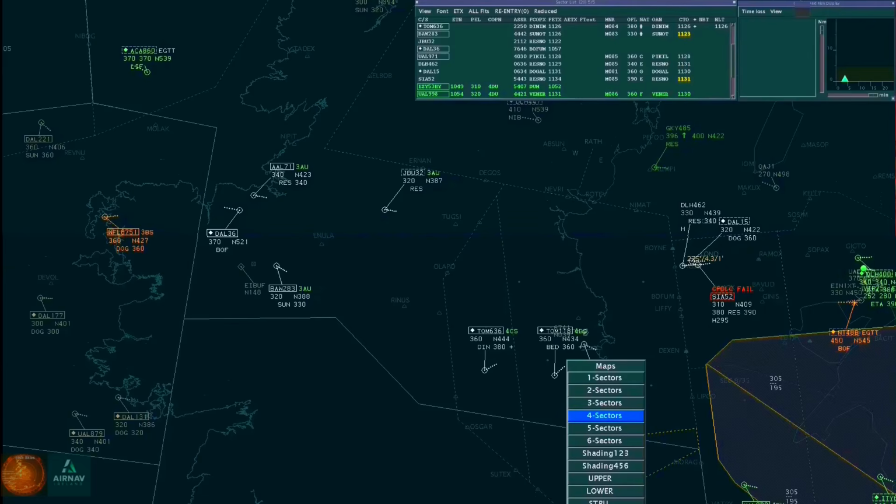Preparation is ongoing for a resectorisation which will just expand our airspace.